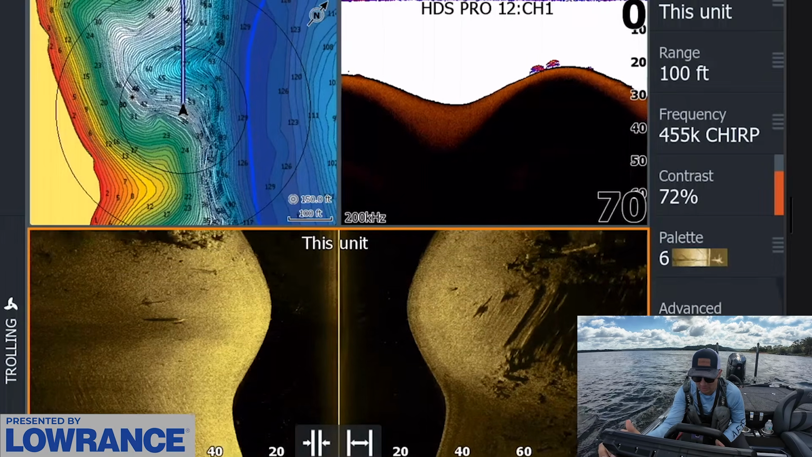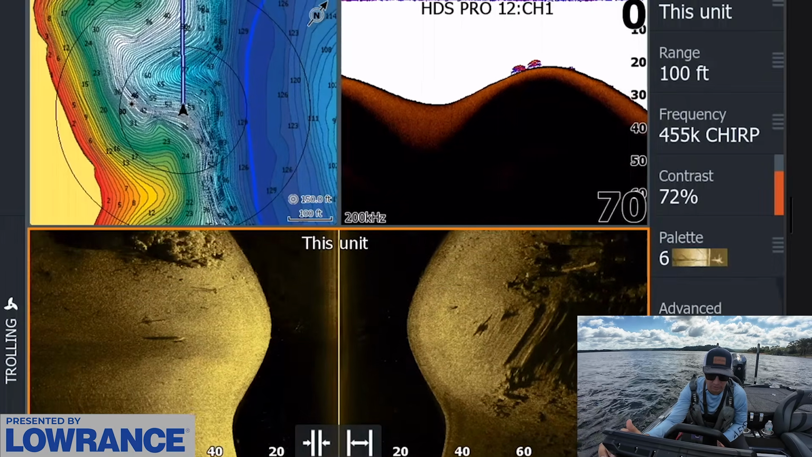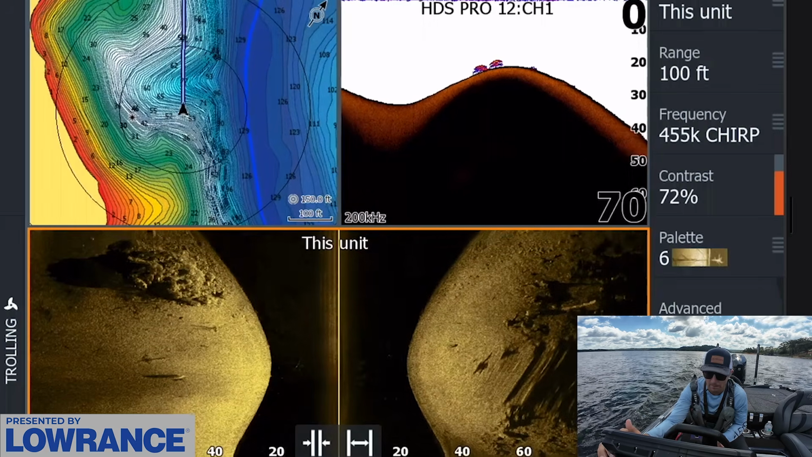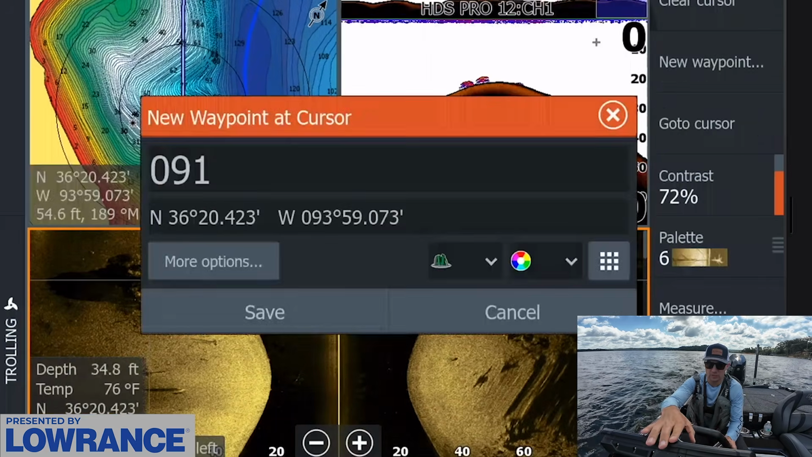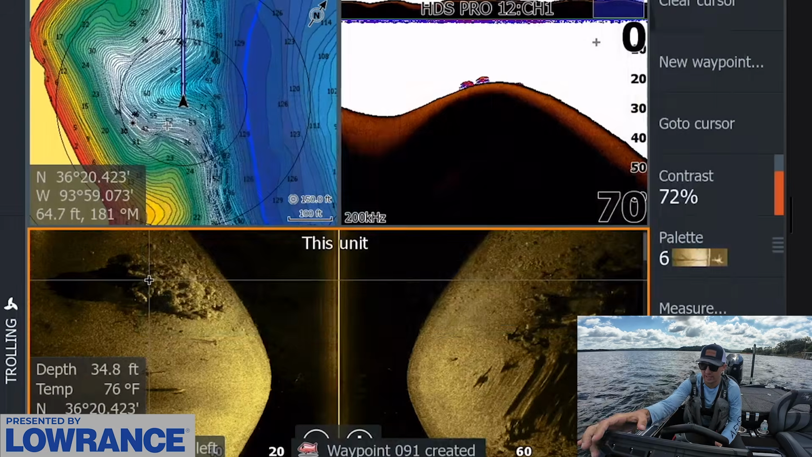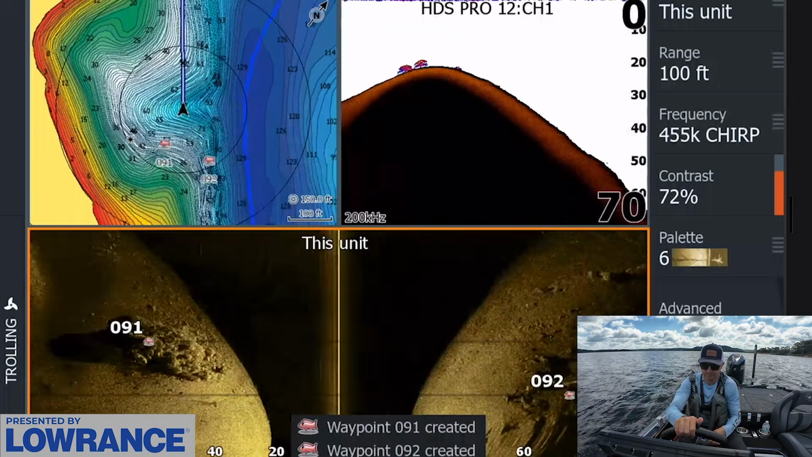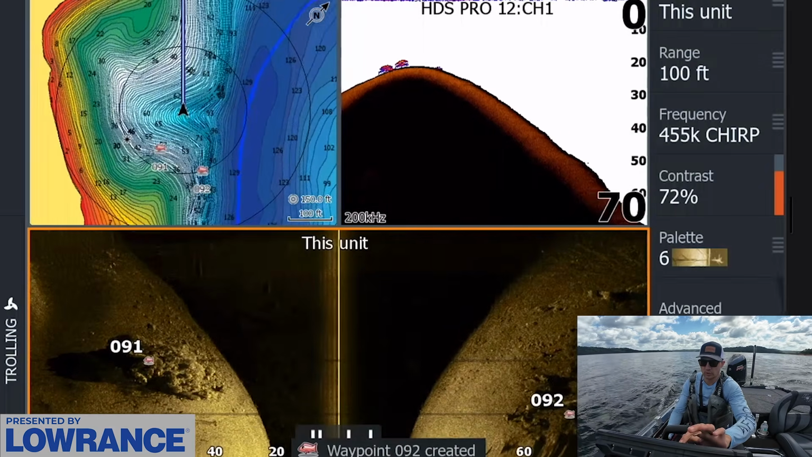There's a few fish on that little laydown log right there. That actually looks pretty good right there. Ooh, that looks really good right there. A little rock pile. Let's mark this. Let's fish that really quick. That looks really good. Let's just fish that. Matches our pattern pretty well. There's a few fish we even saw in that. Mark this right here.